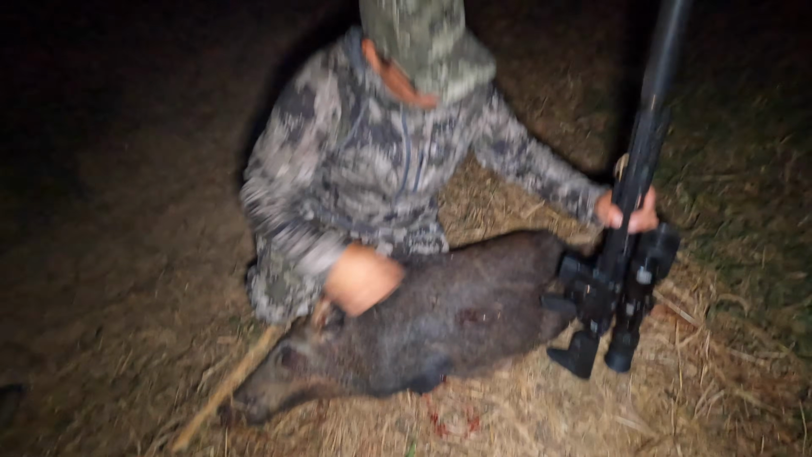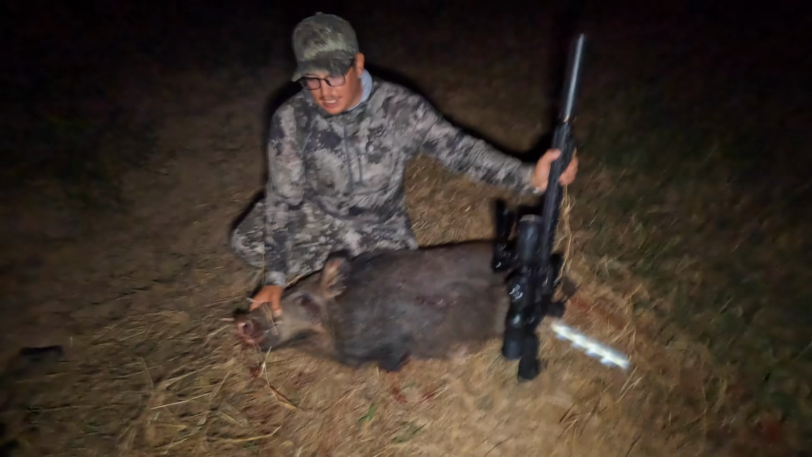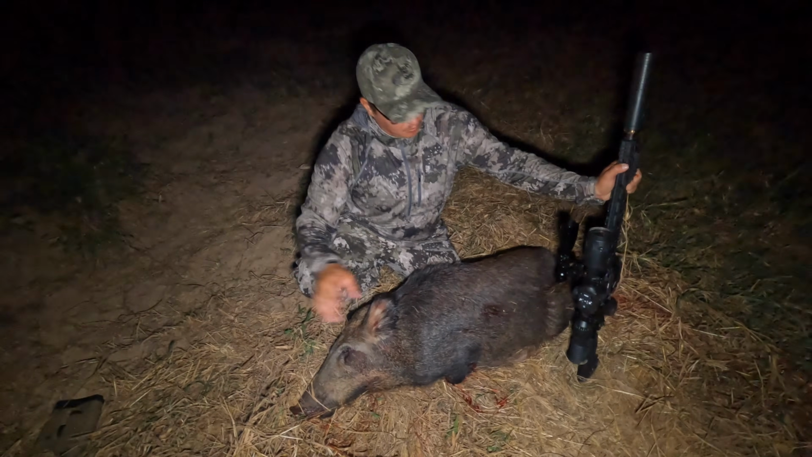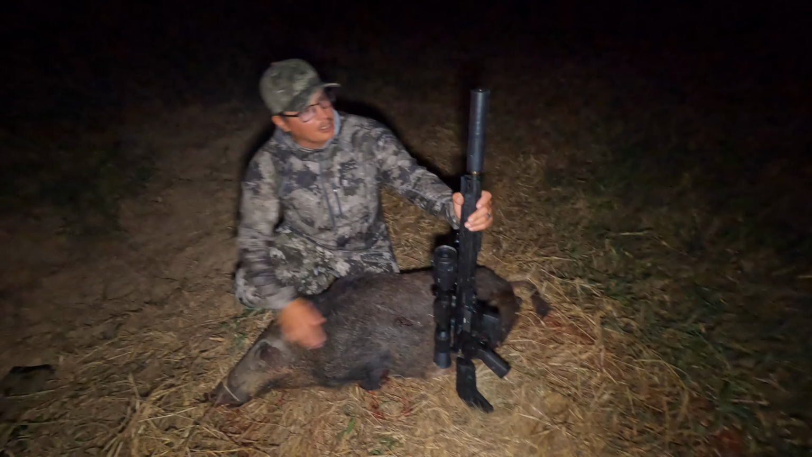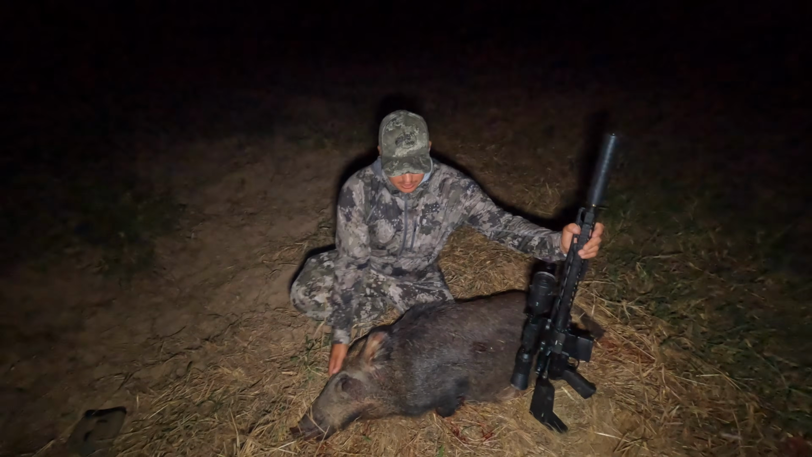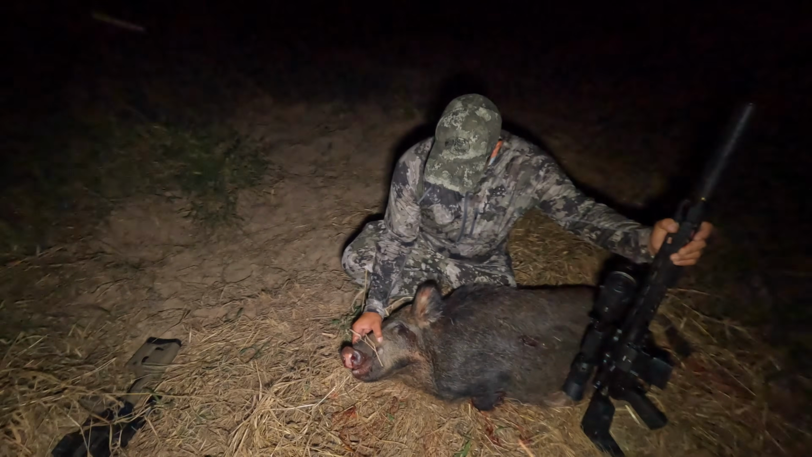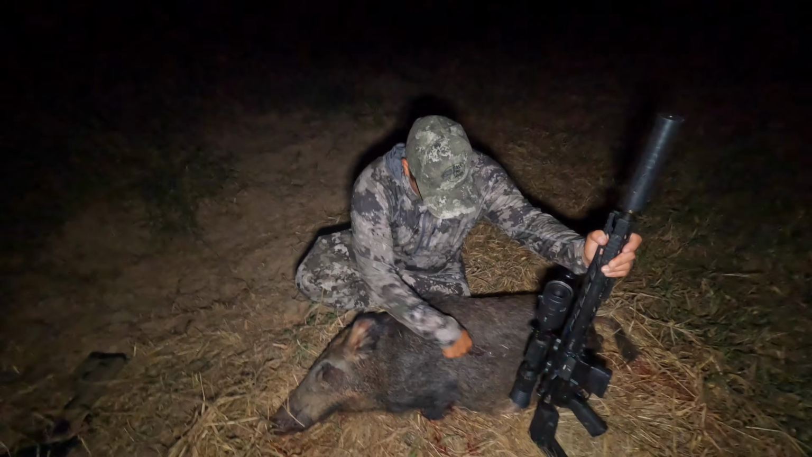All right, guys. Me and Nate finally got it done. Big old female hog. These are the ones that are tearing up this farmer's field right now, as you can tell through the video, all the rooting they're doing. I used my .308, a Ruger SFAR suppressed. Glad it's suppressed because it's really loud. But we finally landed this big female pig, big sow. Nate got a nice headshot. I hit one right behind the shoulder right here.